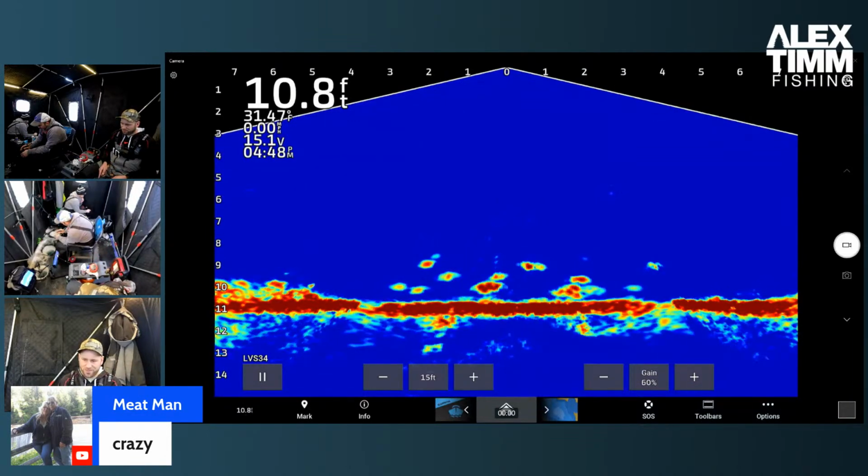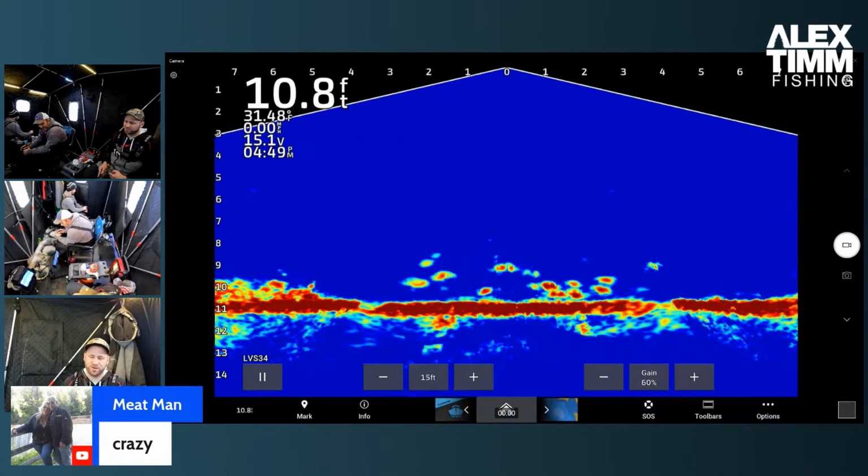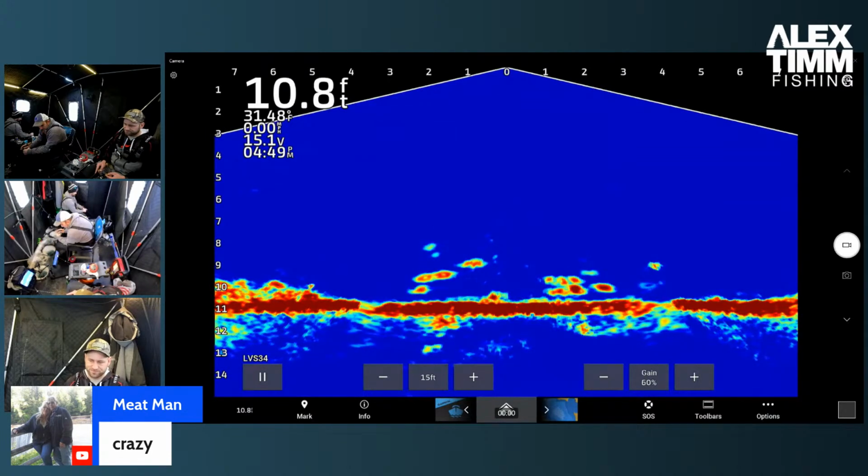I don't think I am, but I'll take your word for it until somebody else can hopefully Google it and tell me that there's a really deep water fish in Lake Superior that we don't typically see. I'm okay with being crazy though too. It's kind of what makes it fun, right?